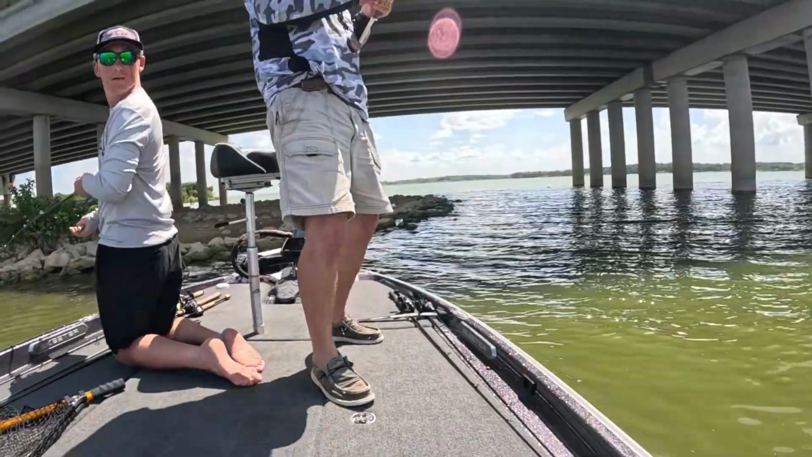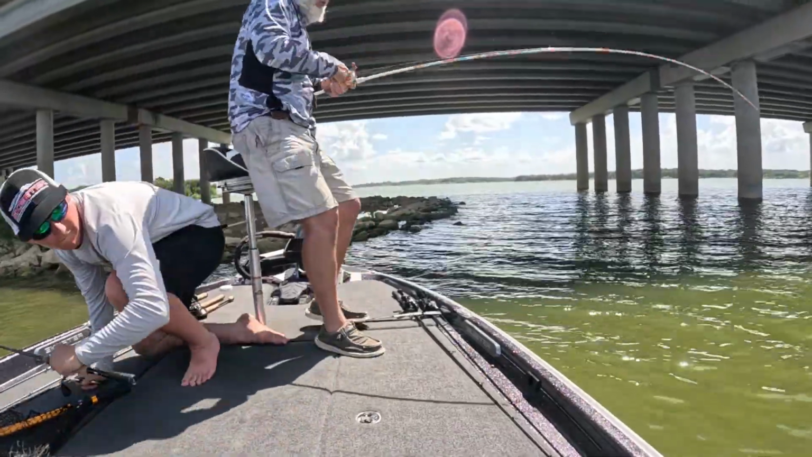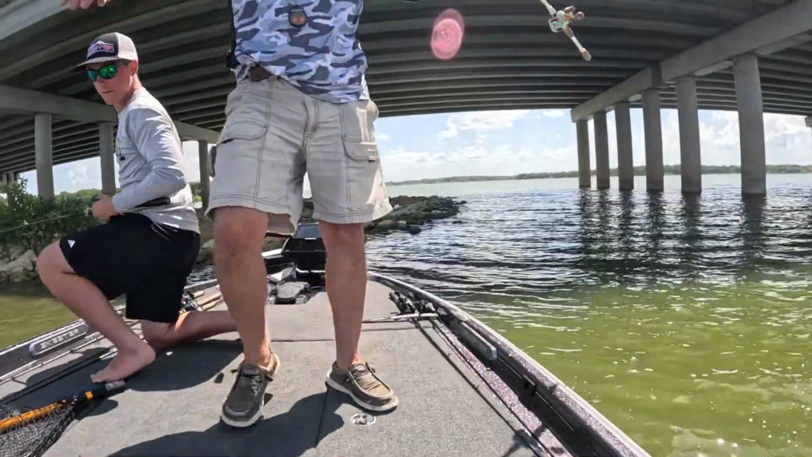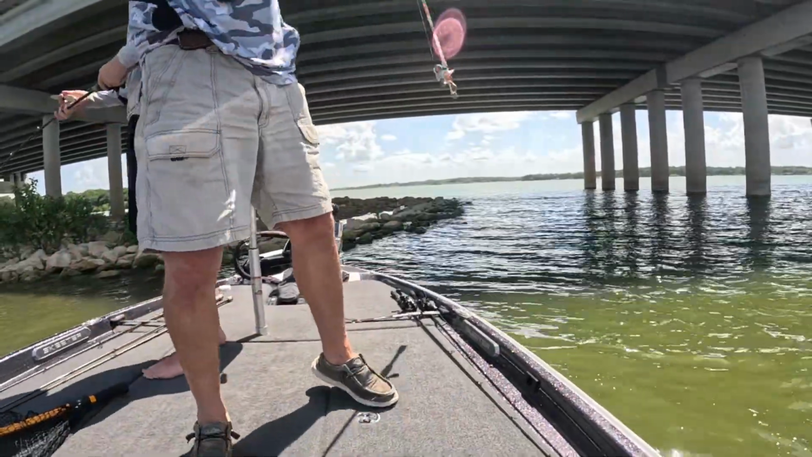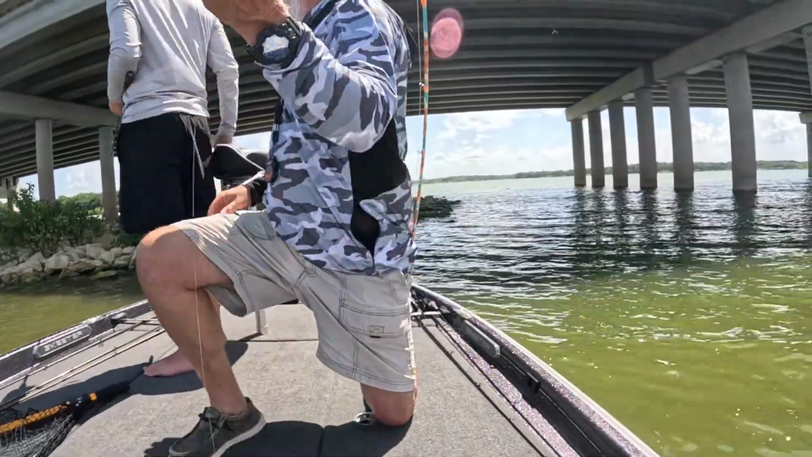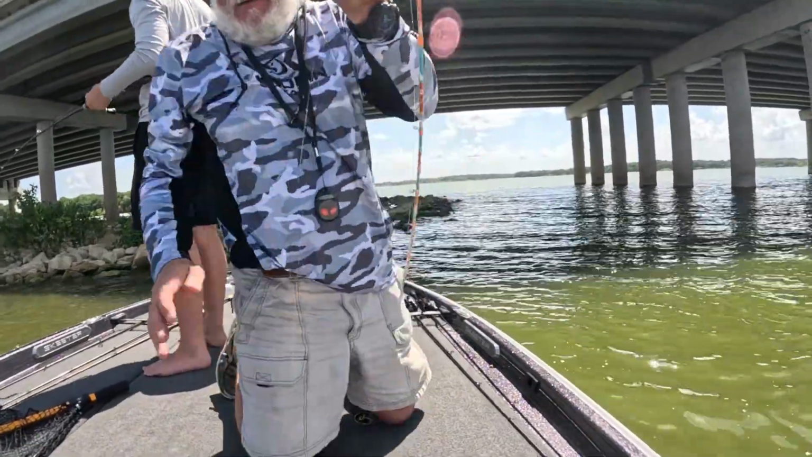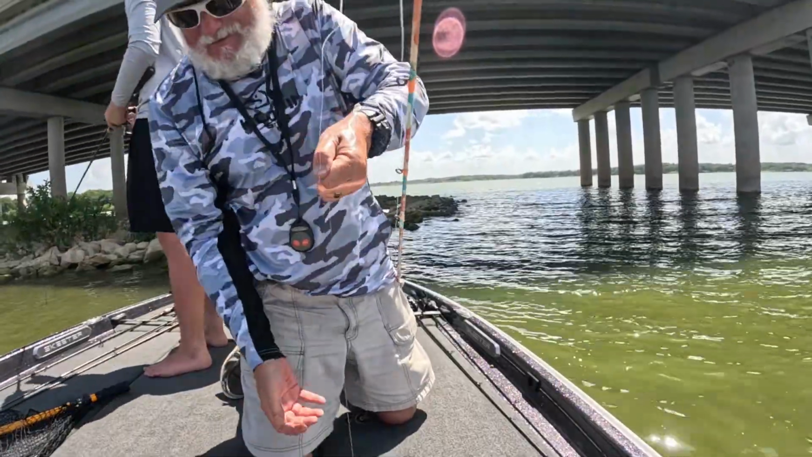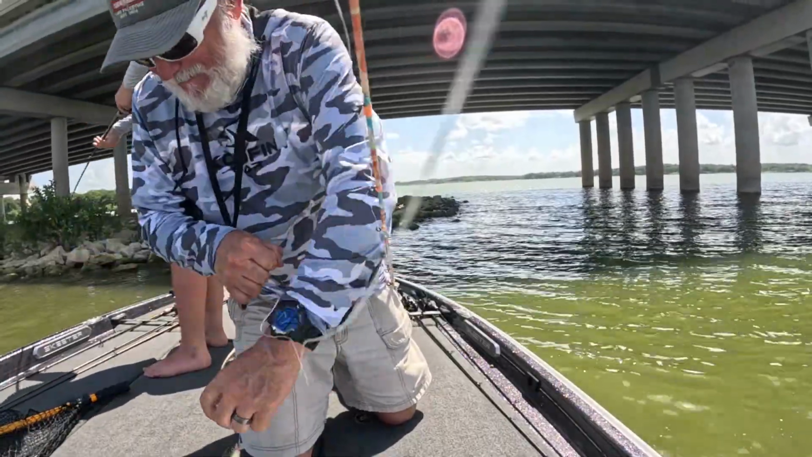Yep. Yep. No, don't put it. Yes, sir. Yes, sir. He hit right at the boat, dude. Are we about to hit? No. Relax, dude. Got something under, man. I gotta get it. Hang on, he's about to hook me.